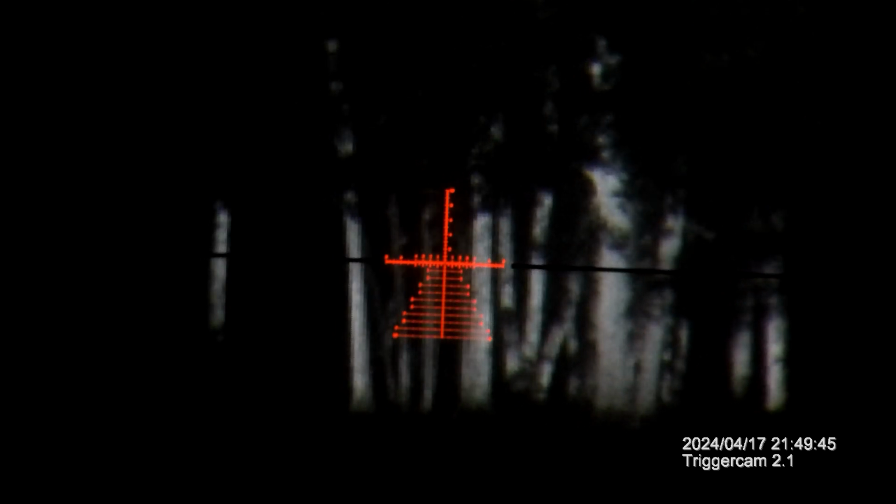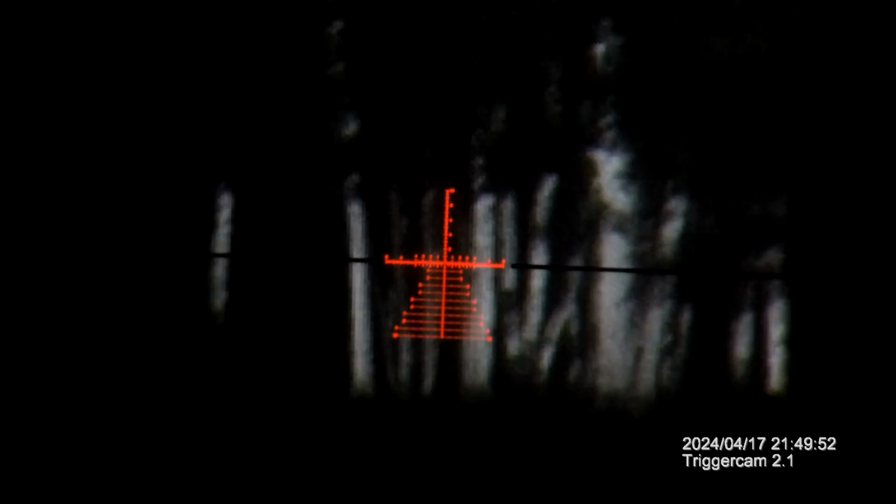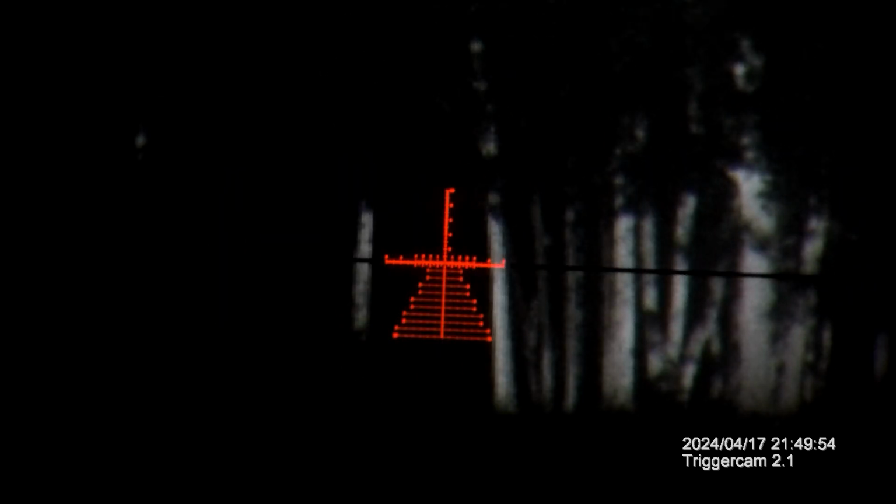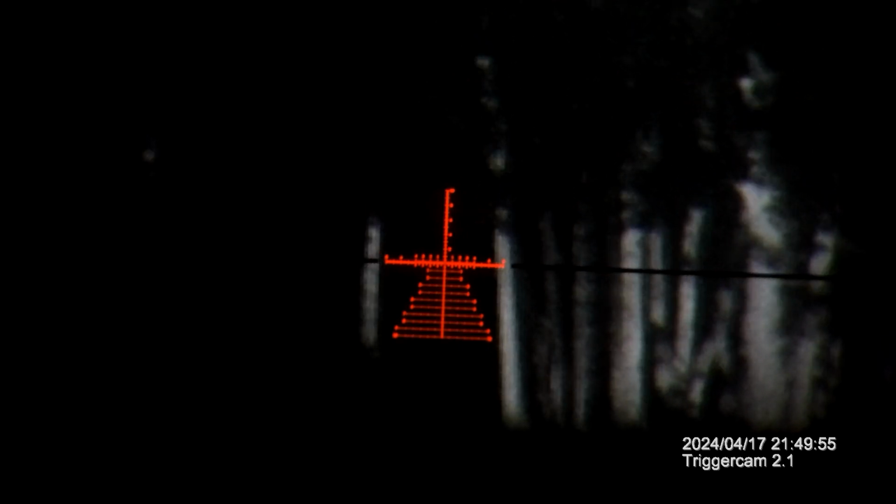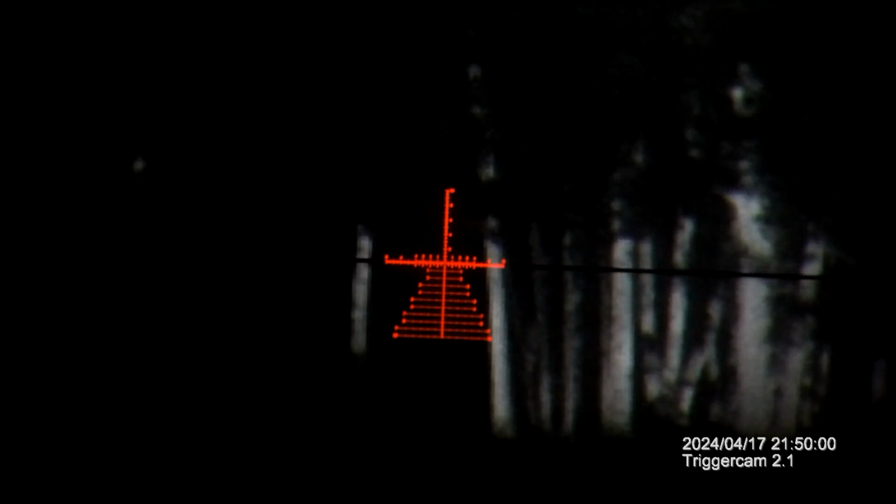But other than that, I'm going to try and end this video here. Hopefully the trigger cam can pick this stuff up. And like you guys saw, there is 0 lume out here right now. It is pretty foggy. Trigger cam is just beeping away, so I think it's recording because it's still flashing, but it's just making noise. But yeah, we've gone over everything clip-on thermal related, from battery life.